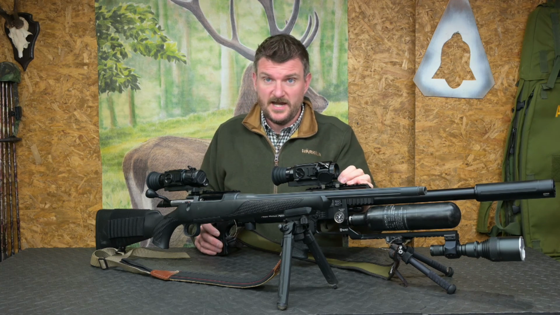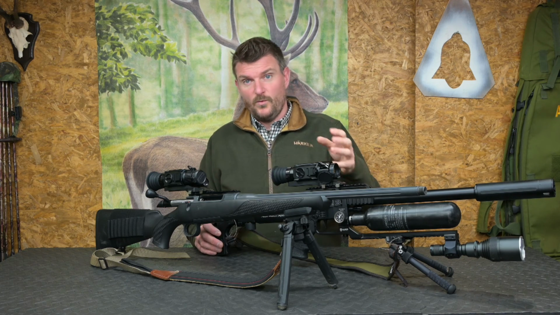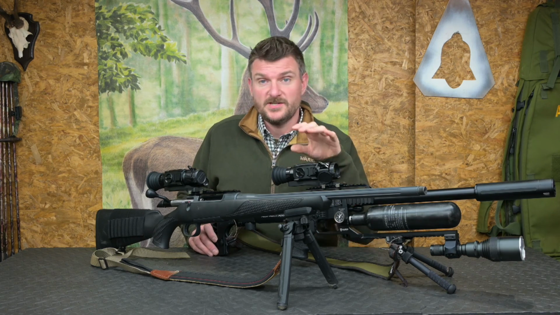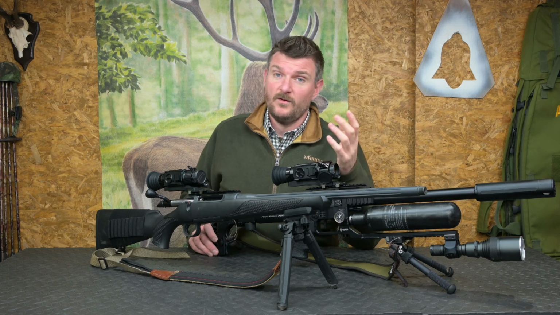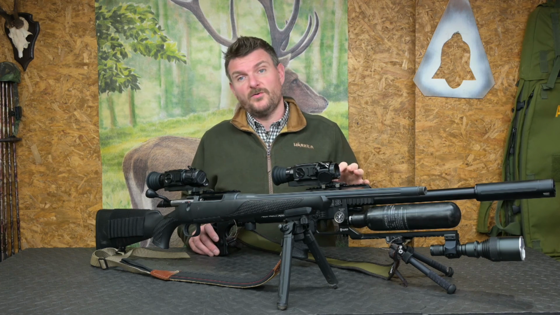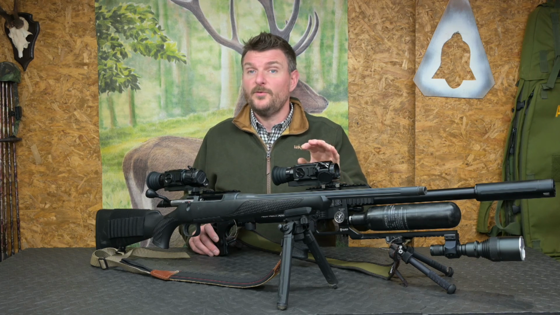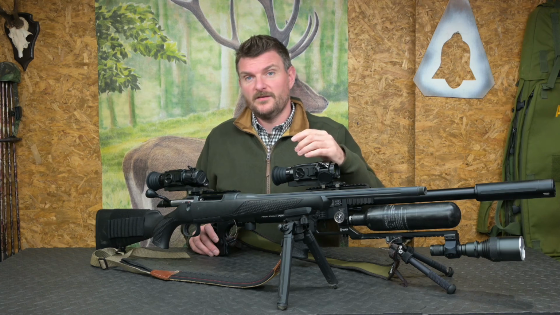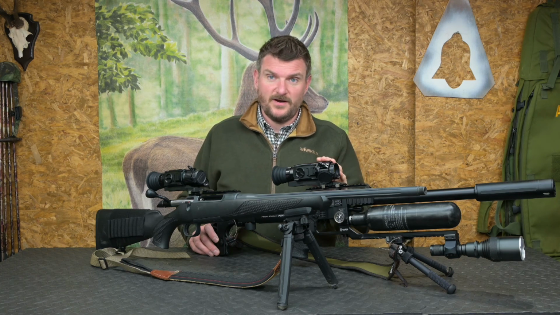Other settings you can change: screen brightness, at 0, 1, 2 or 3. You can also set it up to do auto recording, so when you switch it on, it will start recording immediately, which is great if you're likely to be wanting to do it in a hurry, or you can turn it off completely to save battery. Loop recording is the second option, where it will keep going round and round, and it will record either the last 3, 5 or 10 minutes of your activities.